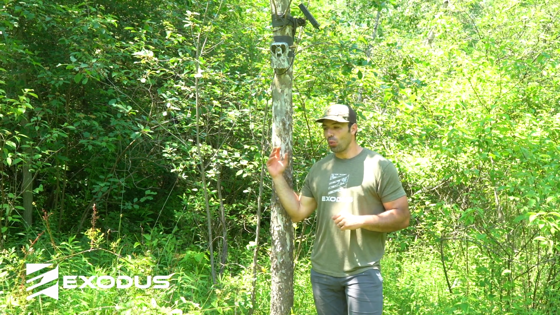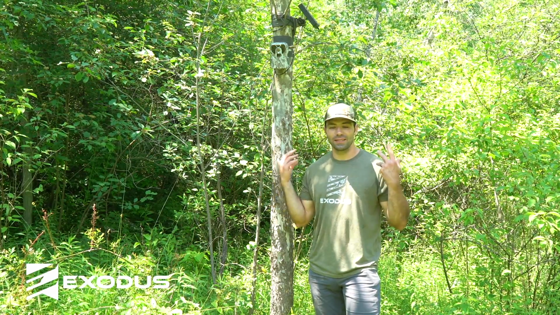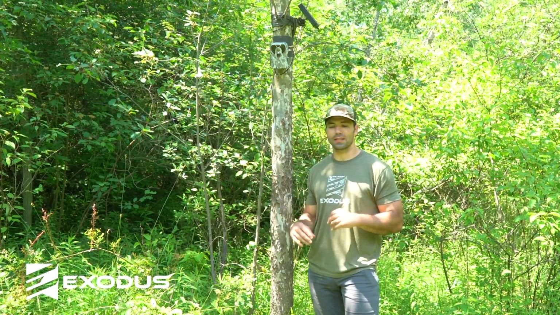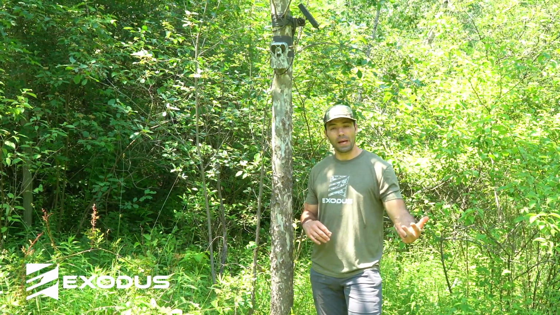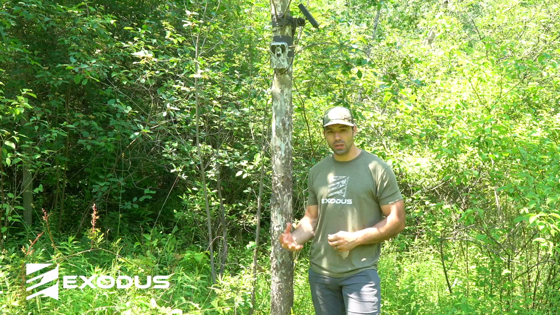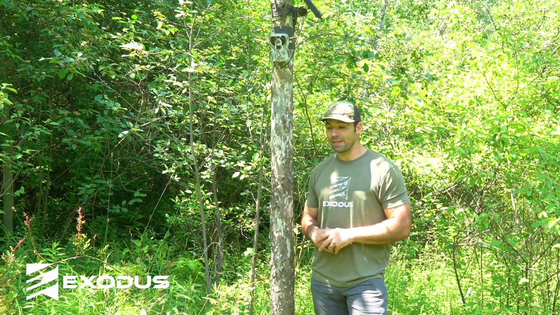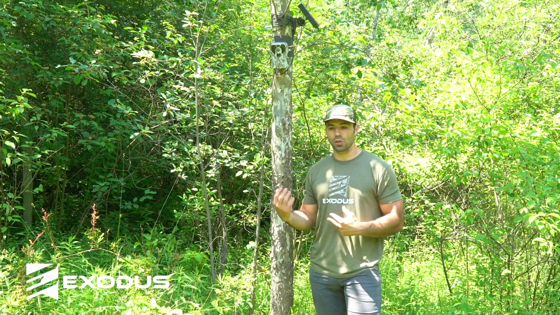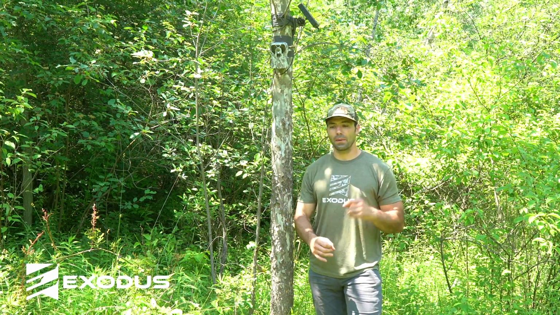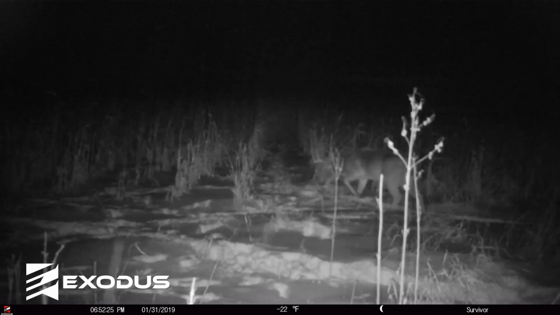So with all of this being said, we're out here running cameras to collect data on deer. We're out here hanging these things to help us understand our deer herd, to help pattern bucks, to ultimately give us the opportunity to harvest the animal come fall. So at the end of the day, you've got to put the cameras where you're going to get pictures of deer. Don't let any of this deter you from putting a camera in a specific spot because you think the nighttime photos aren't going to be that good.